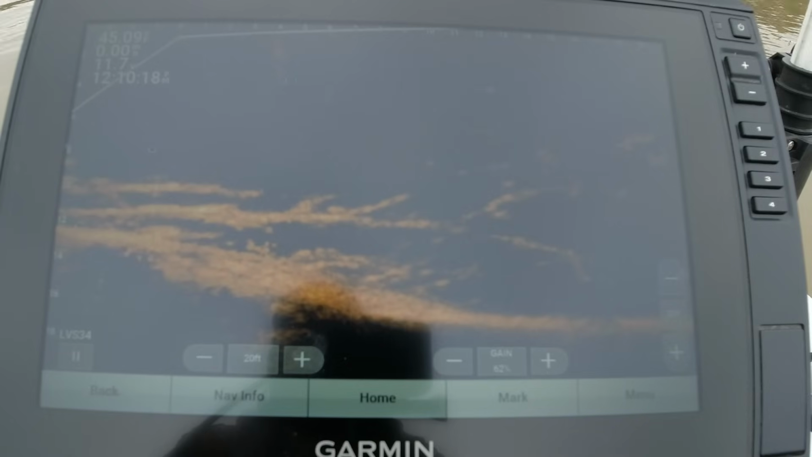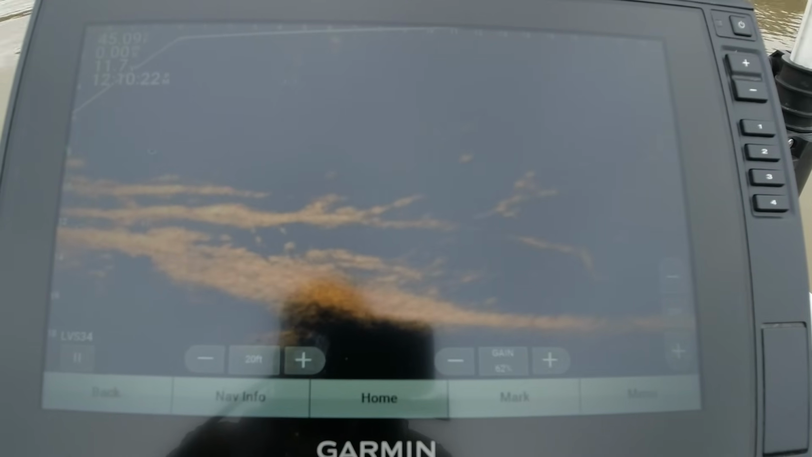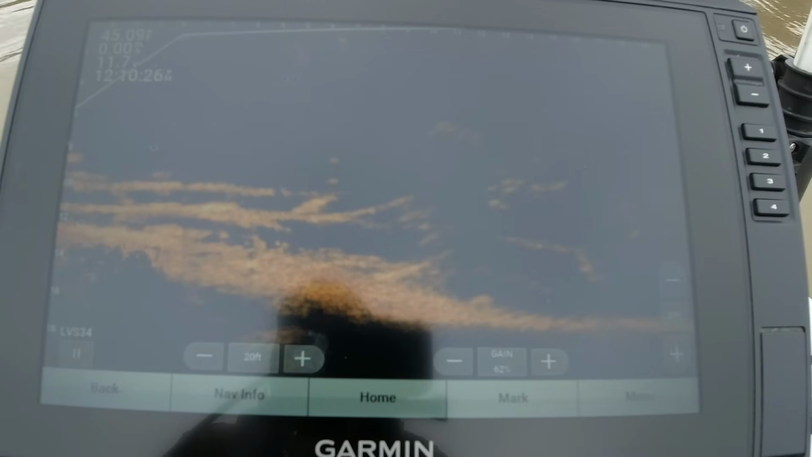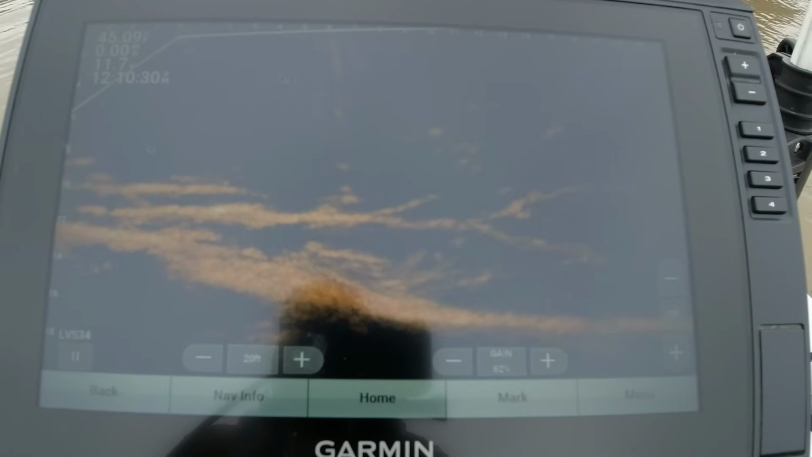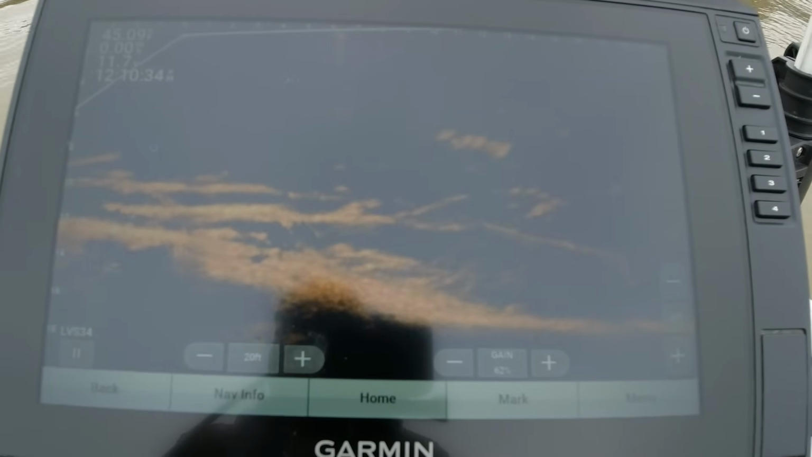And again, he's not a big fish. Here he comes. Nope. Came up and stopped.